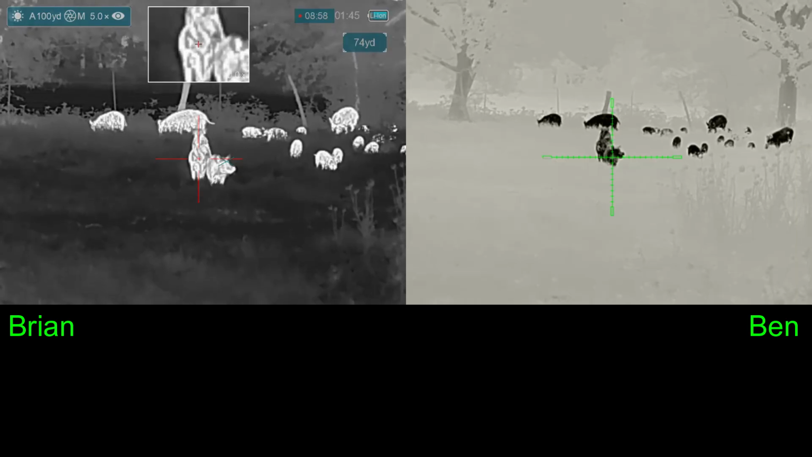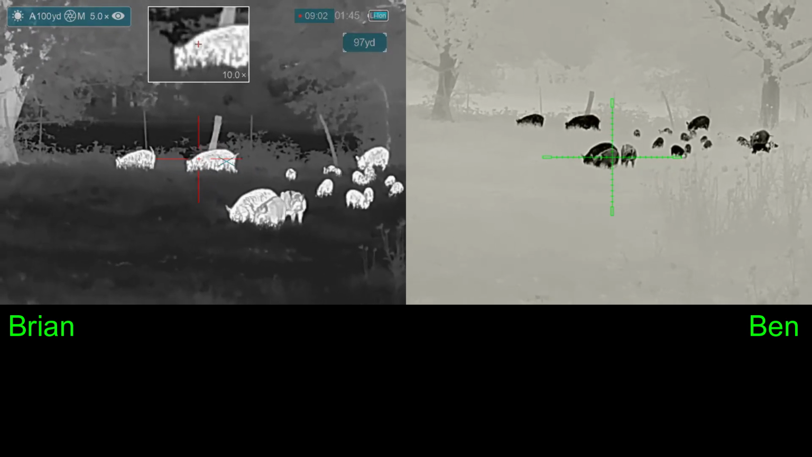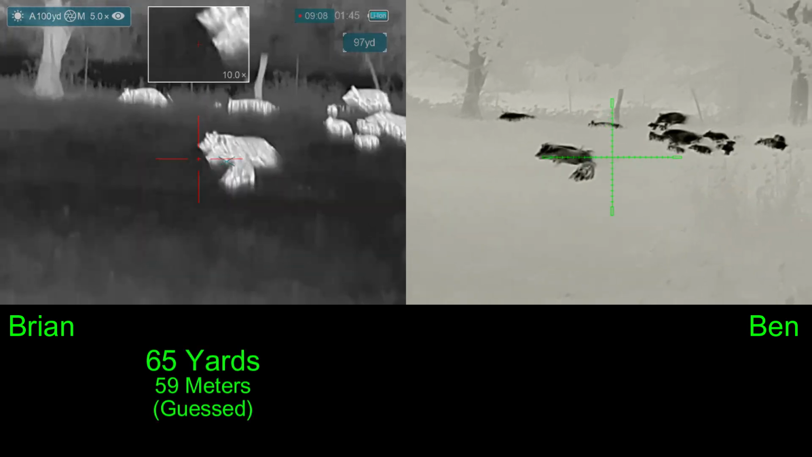They're coming this way. Which one are you taking? I'll take something behind it if you take one of the ones in front. Okay. I'm ready. 3, 2, 1.